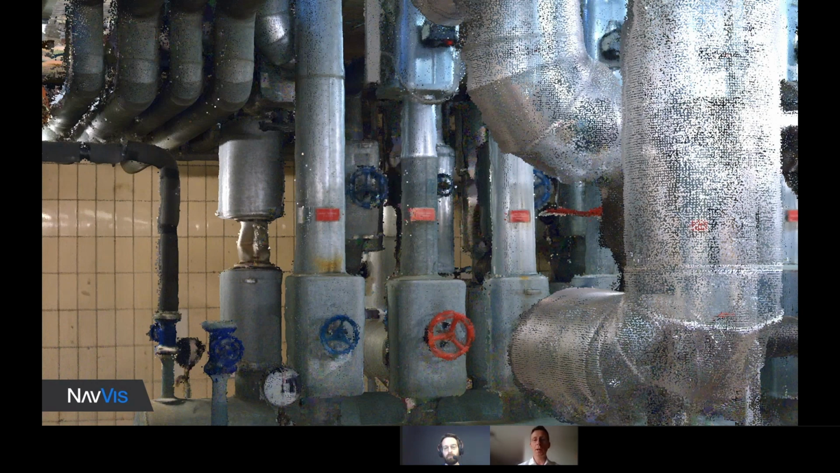Through the fact that we're scanning and moving around the pipes and around everything that's in the room that we're scanning, we're really ending up with a very complete set of data that really represent the object in all of its aspects.